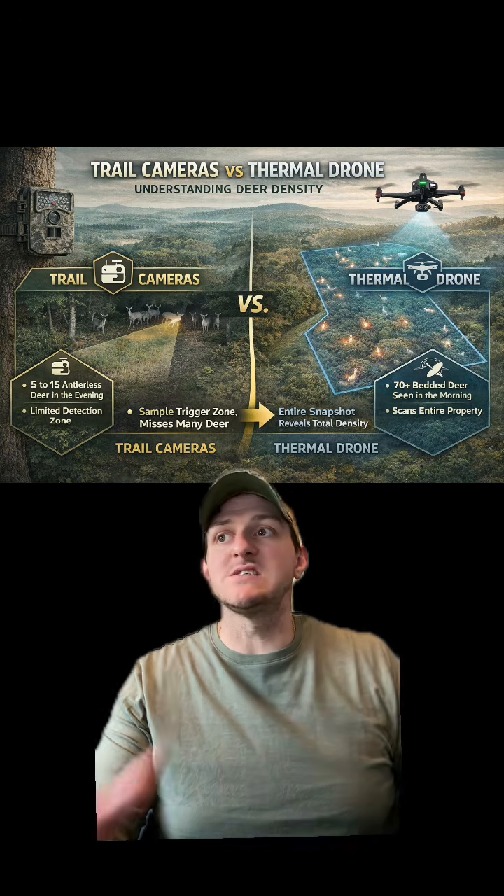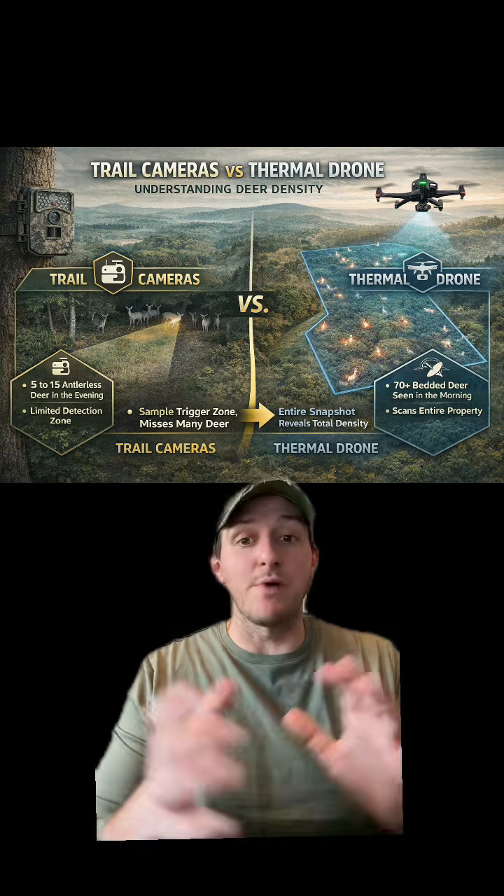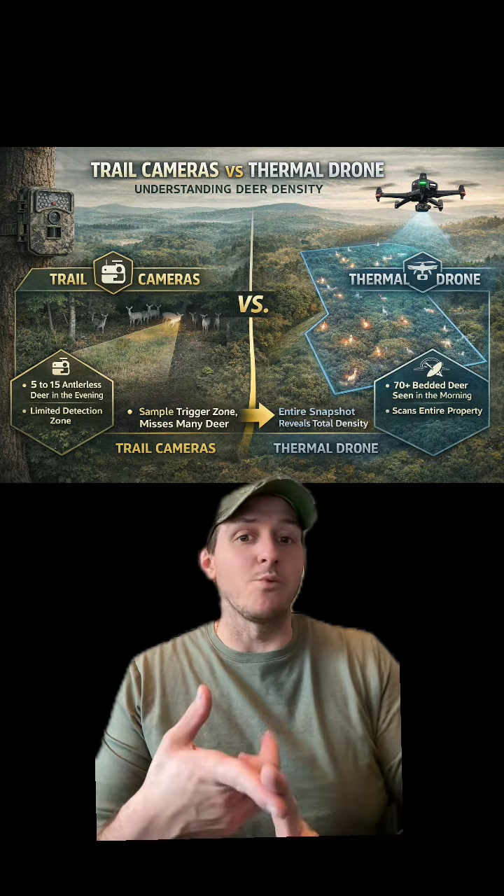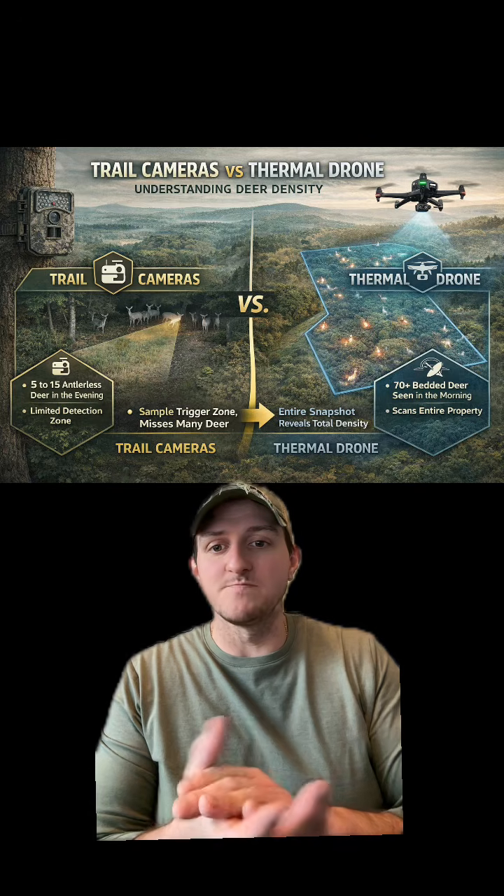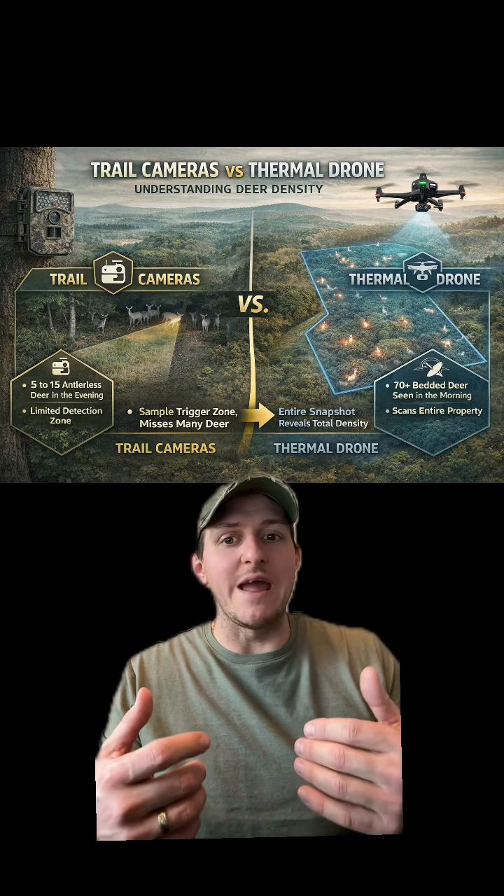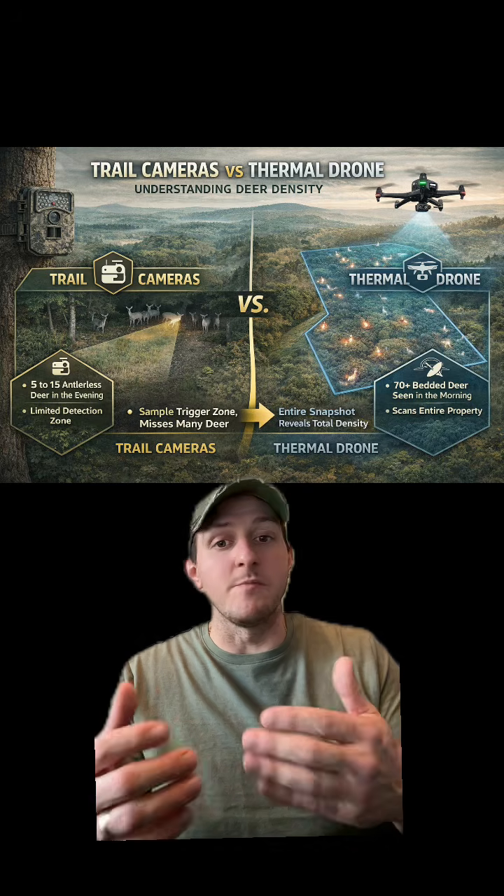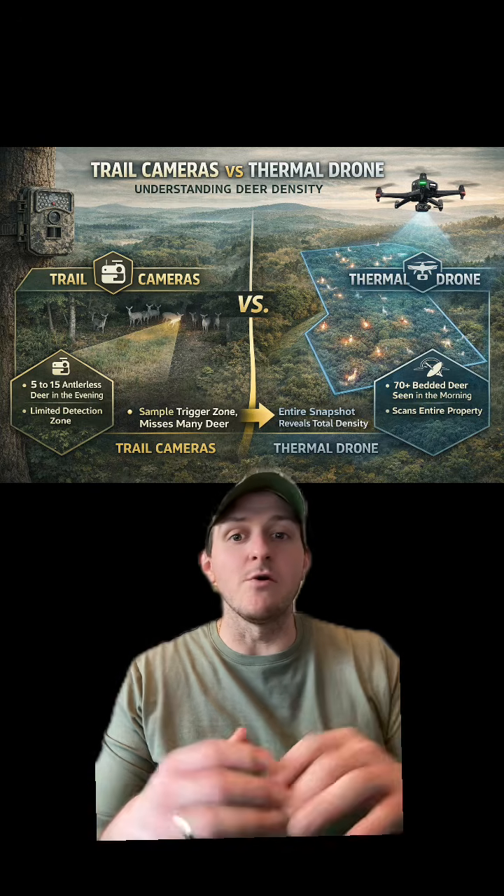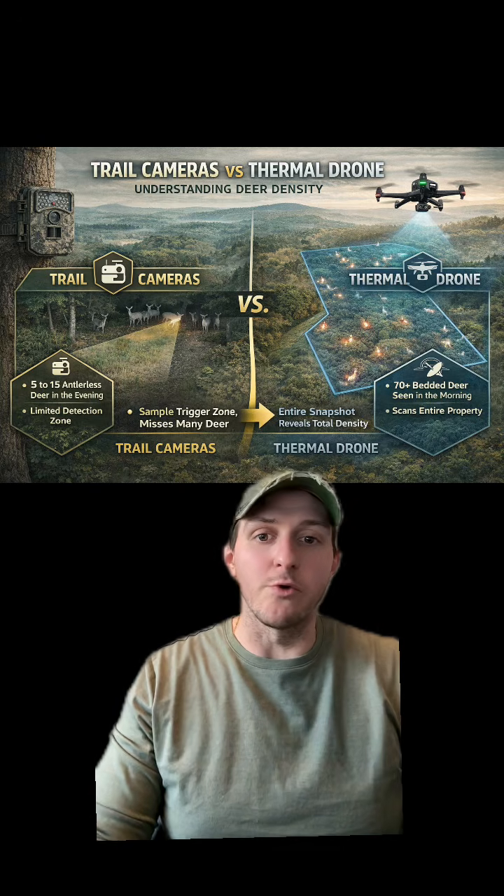What I did notice is that a lot of the doe groups were dominating some of the prime bedding areas. A lot of the bucks were actually in areas on ridges, which we notice a lot in this part of the country, but they were also quite a ways away from the does, anywhere from 100 yards all the way to half a mile from some pretty large doe groups.